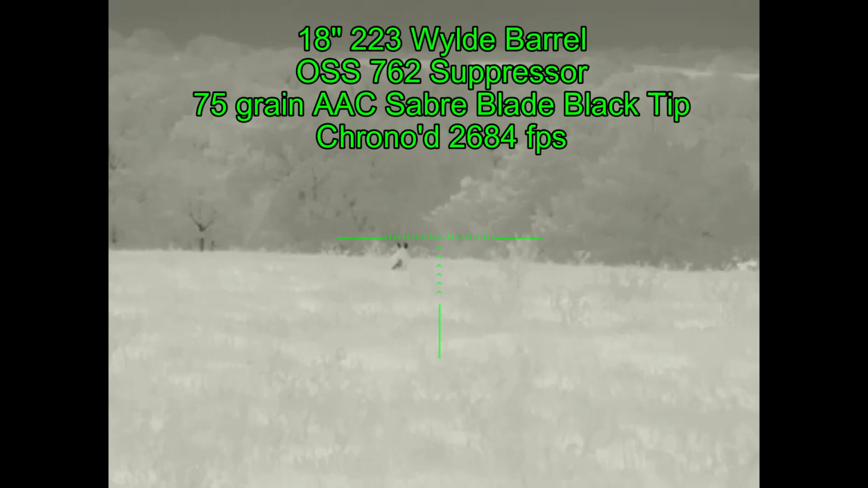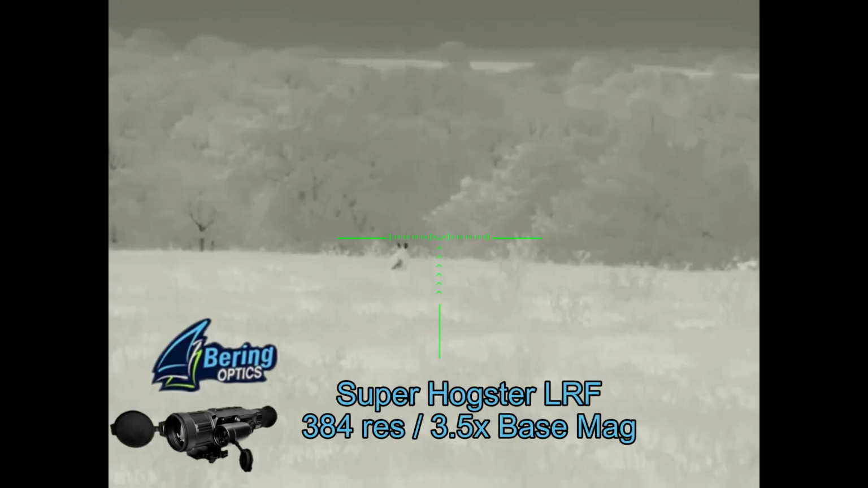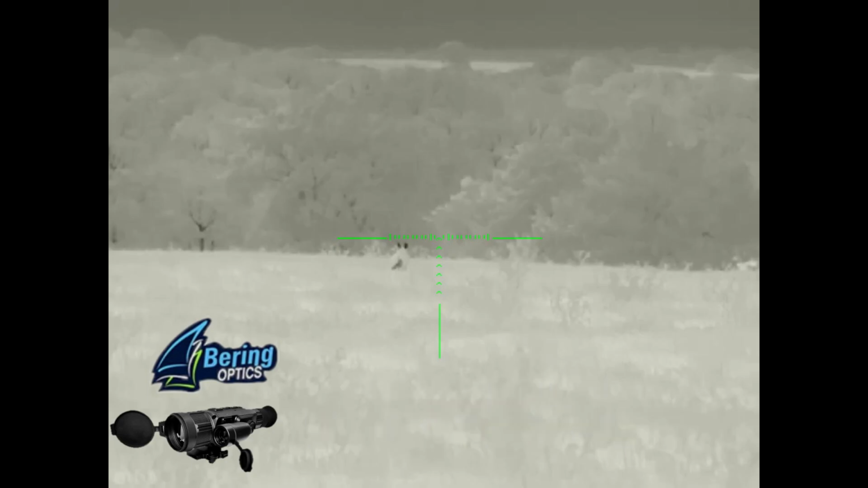After getting zeroed, found out that Ben was going to be shooting a 223 with 75 grain AAC Sabre Blade black tip ammunition. And on that rifle he's going to have a Super Hogster from Bering Optics. And it's going to have a laser rangefinder on it as well.